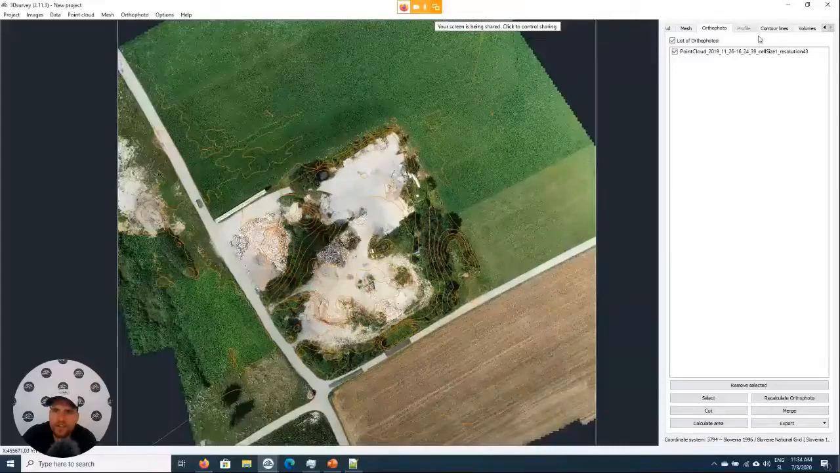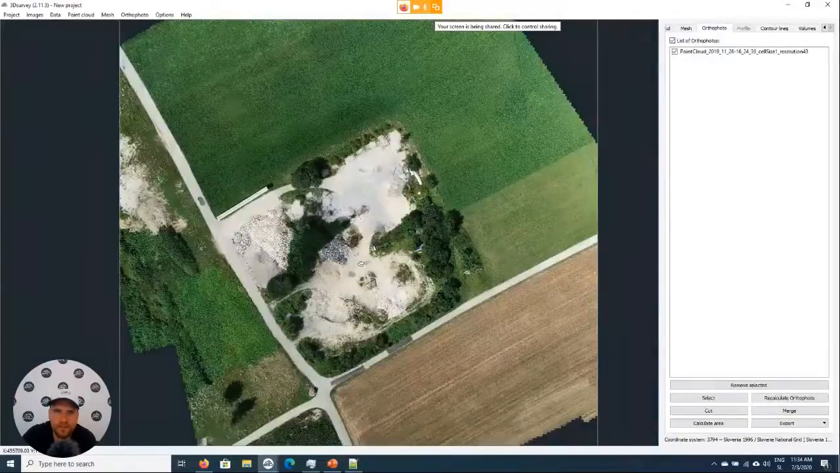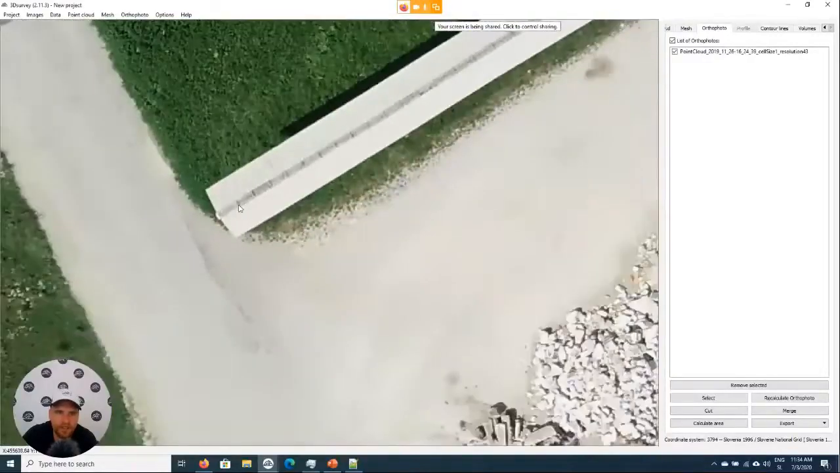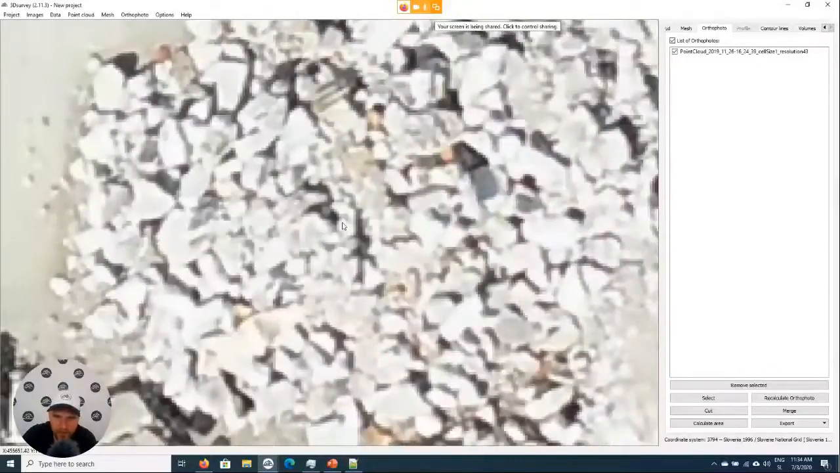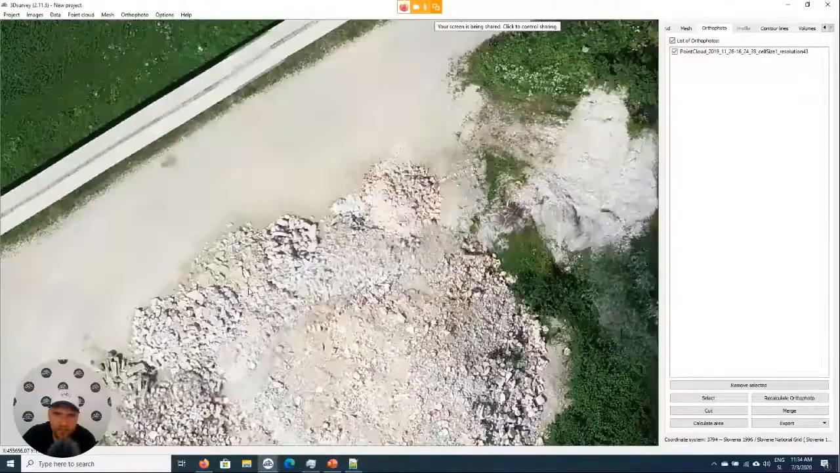I'll just turn off contour lines so they do not display over the orthophoto. So this is now the traditional orthophoto. What's special about this one is that the roof is not in the correct position, but the roof edge is very sharp. And also the detail here in these rocks is very sharp because it's calculated using a traditional algorithm.